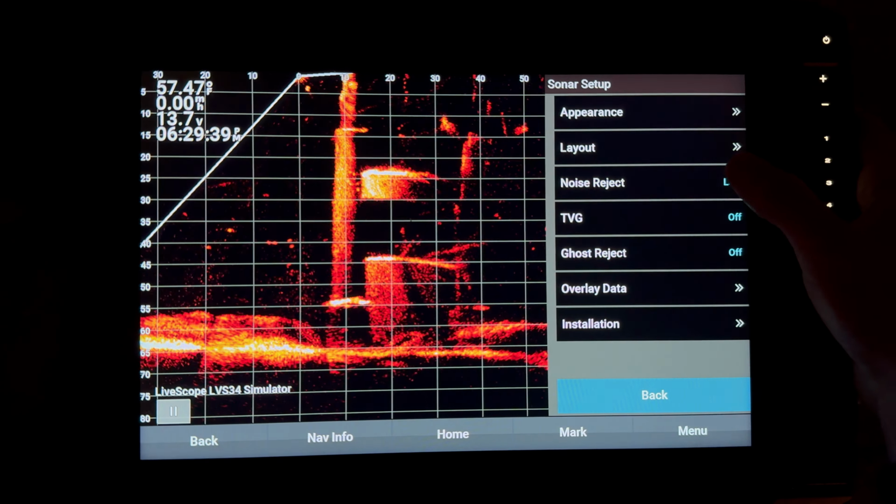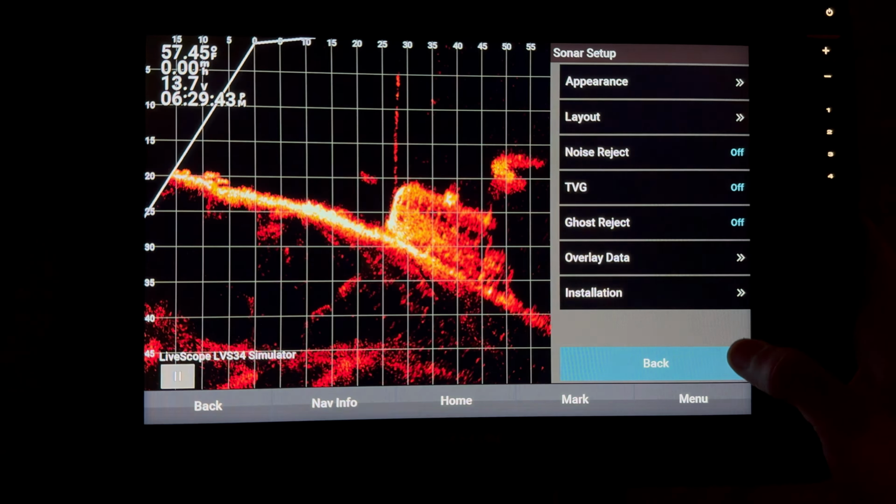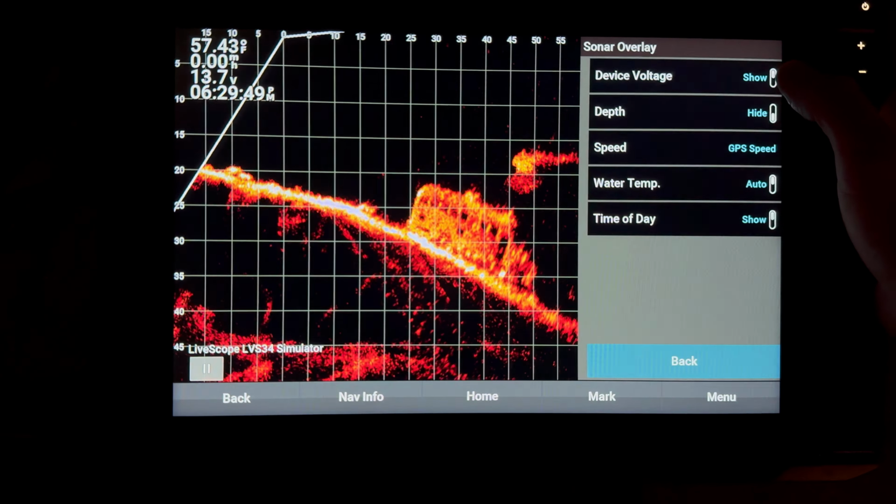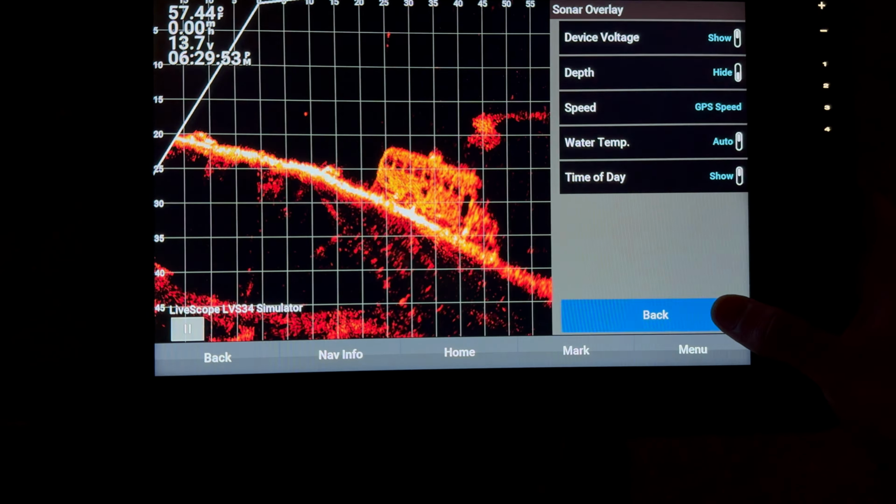Noise reject, we're going to turn off. TVG, we want off. Ghost reject, we want off. When we go to overlay data, these are all very, very specific to what you want, okay? There's nothing right or wrong with these settings. Turn them on as you will.